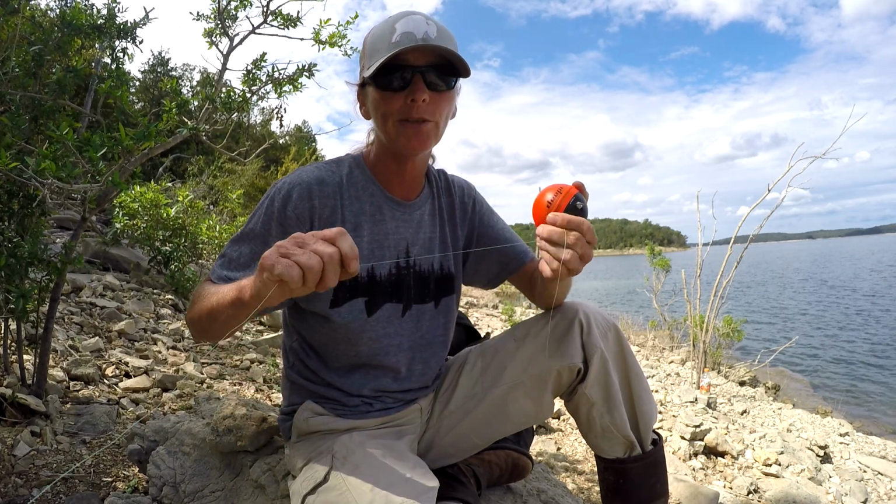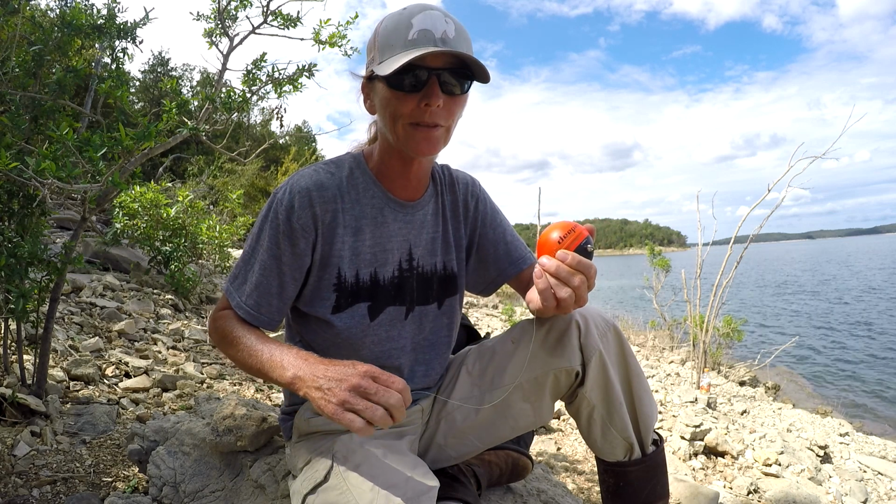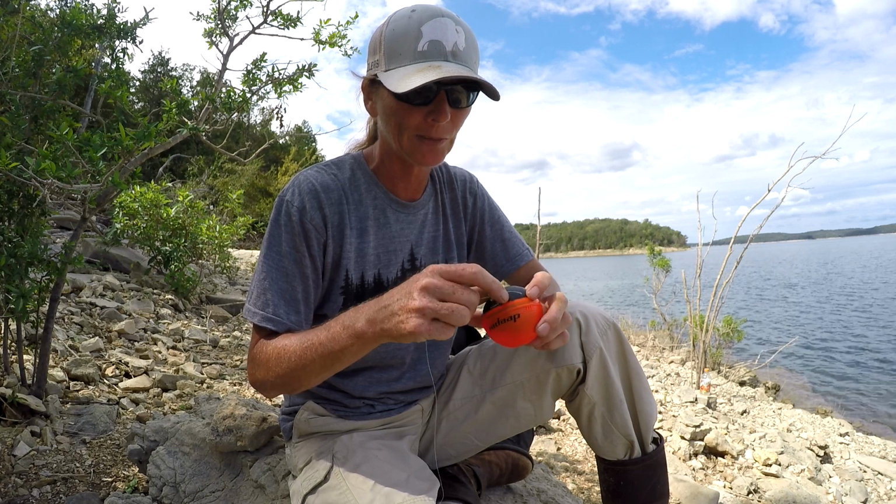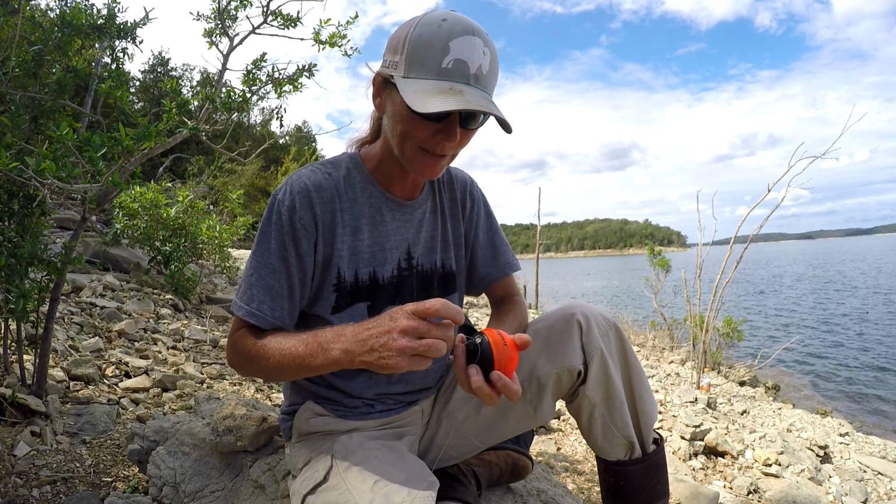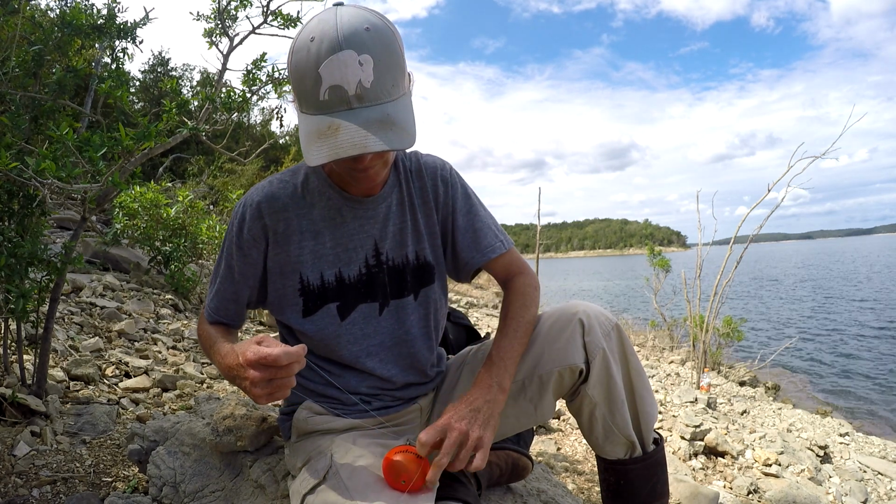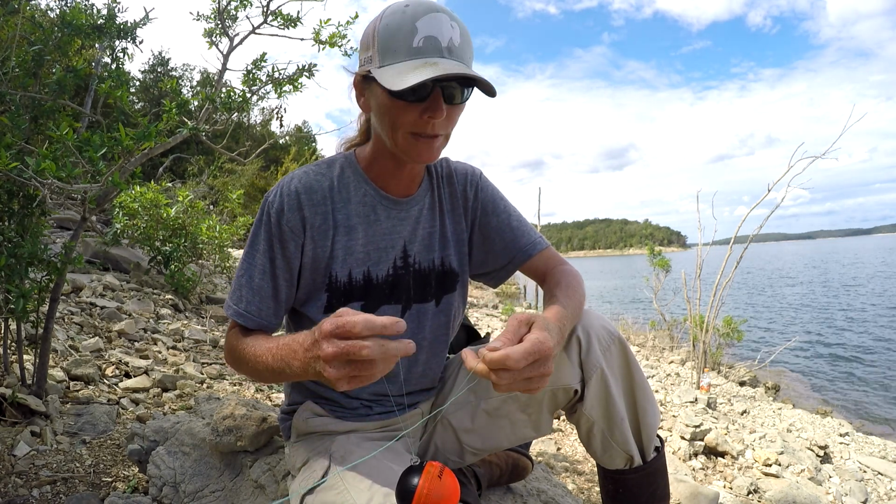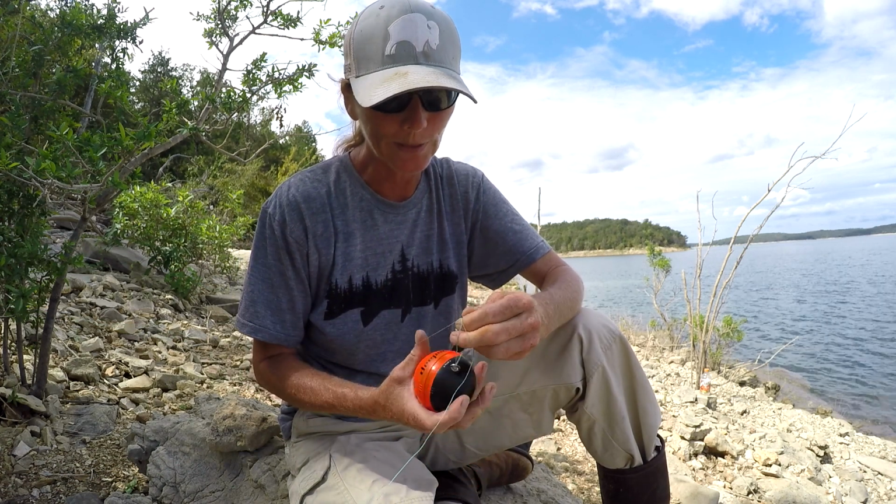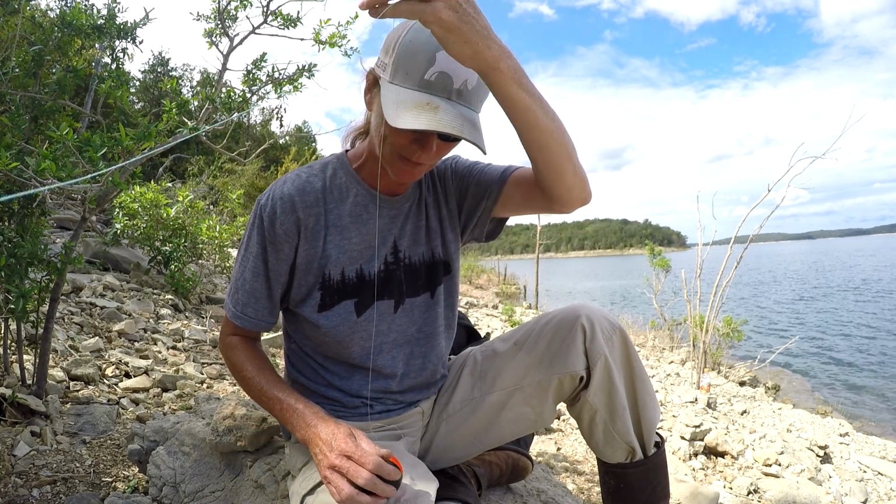I would recommend using a heavy line. I'm using 50-pound braid. I would go at least with 30-pound mono. Don't try to put it on 6-pound line or something like that. It's not heavy, but the last thing you want to do is lose it. It's pretty tough too. I've beat it up on these rocks, unintentionally, I didn't mean to, but you know, they're rocks. It's taking a licking and it keeps on ticking.